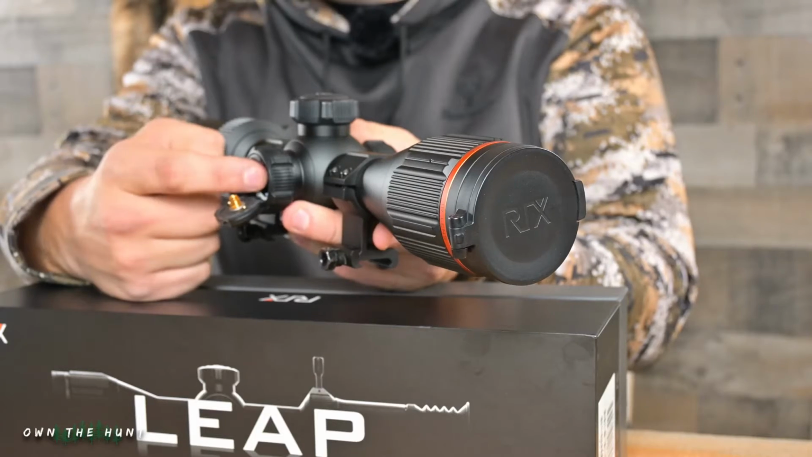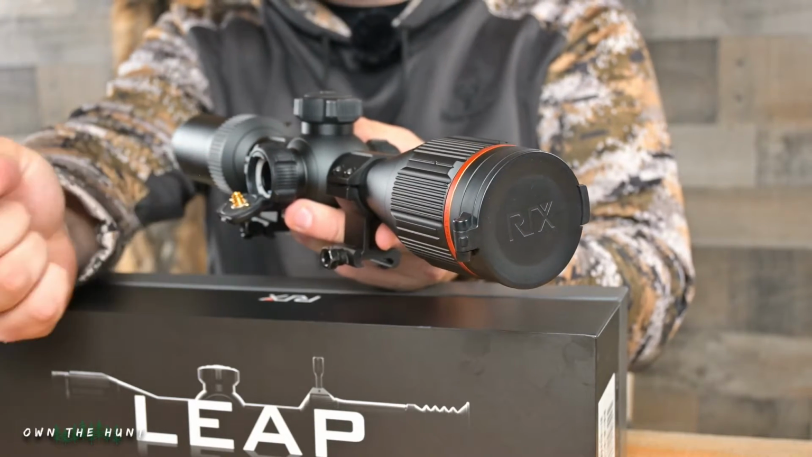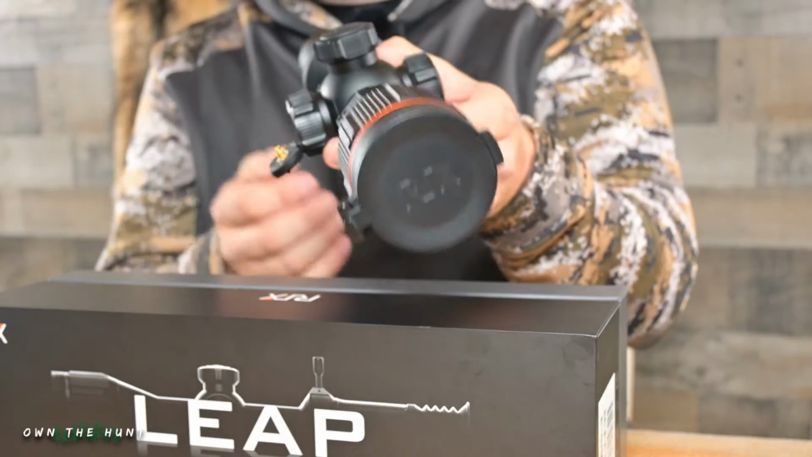And then lastly, the last con that I have on this scope is the battery door design. When we're hunting, obviously we may have to make a battery swap in the field, and the issue I have with this is that the battery is deep into the scope and it doesn't allow you to grab it with your fingers and pull it out. It's on the side of the scope, so you're going to have to do some sort of a tip motion to get that battery to come out, and I just see that as a potential issue in the field.